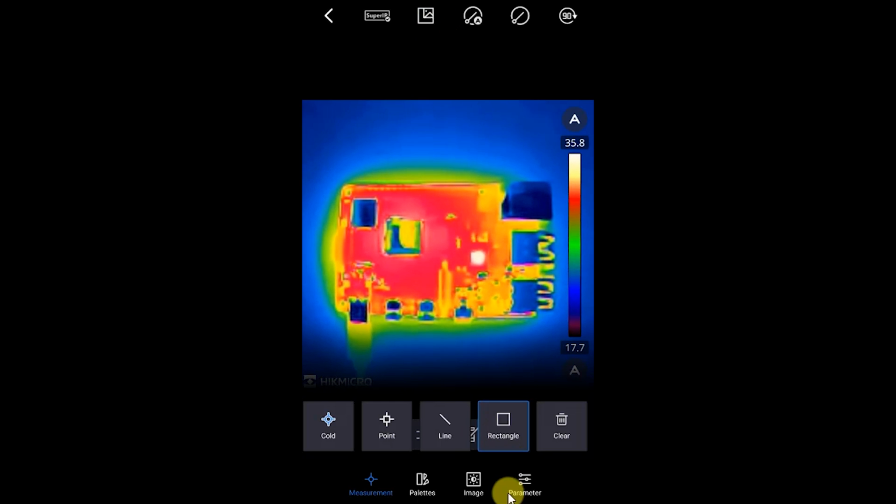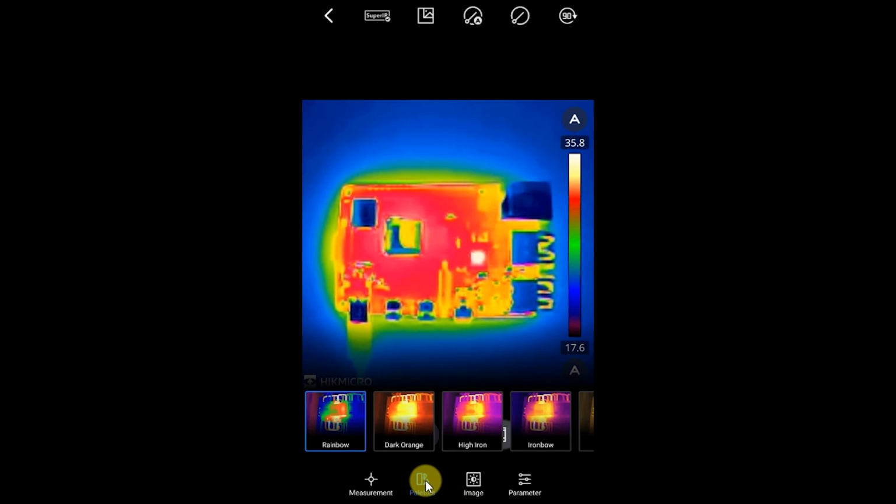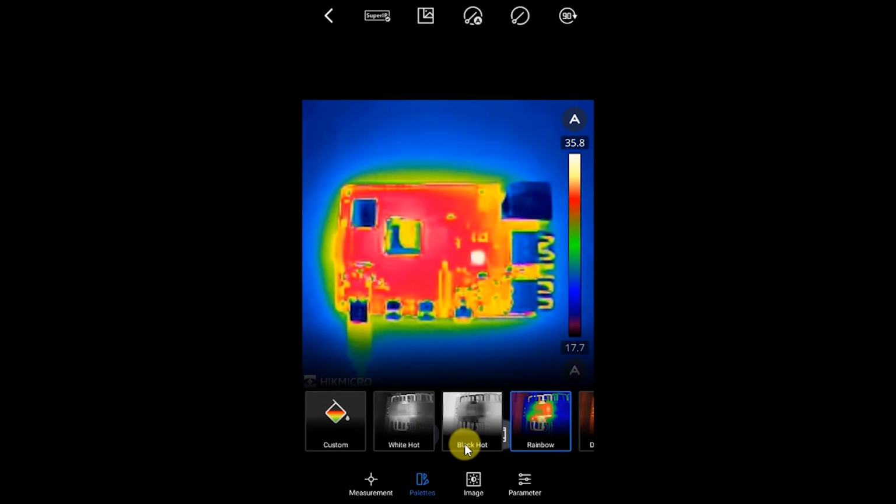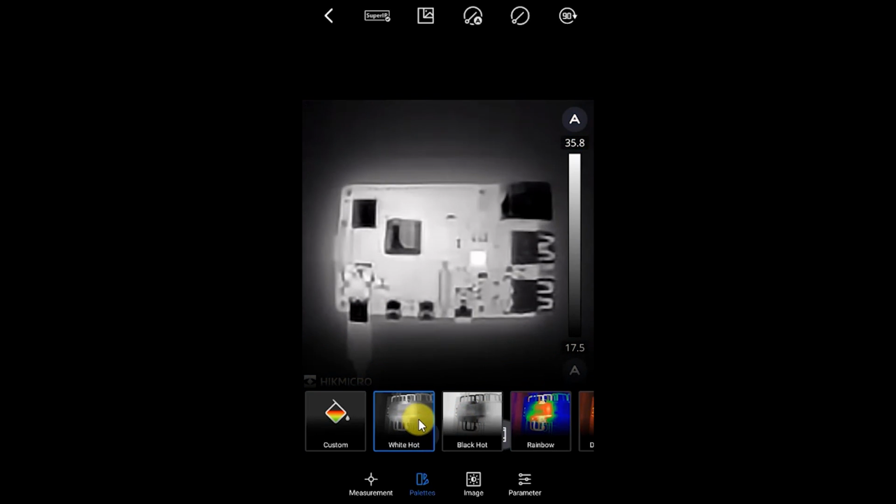So we do have then a number of other options down the bottom here. Palettes, as with most thermal cameras, give us a range of ways in which we can look at the image. At the moment we're looking at a complete range of colors relating to all the different temperatures in our image, but we can start to refine that down. Some of these will be better at giving us an overall picture of what's happening. Some of them will let us see problem areas better, and so on.